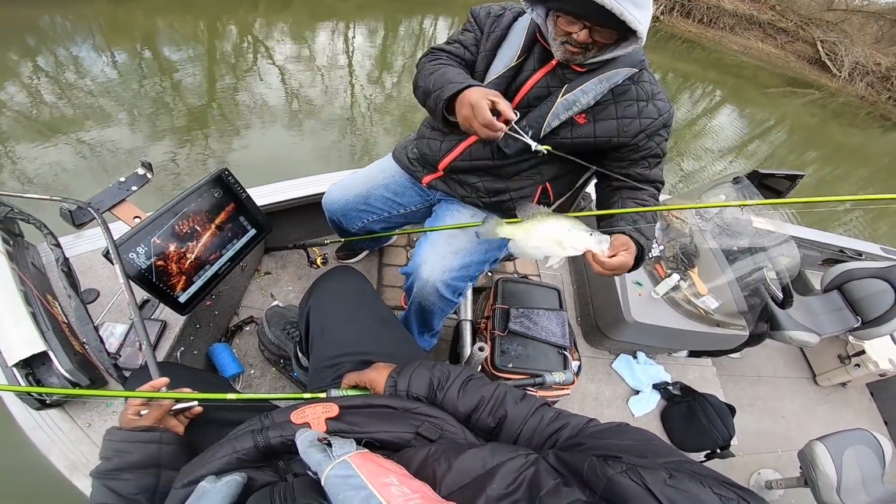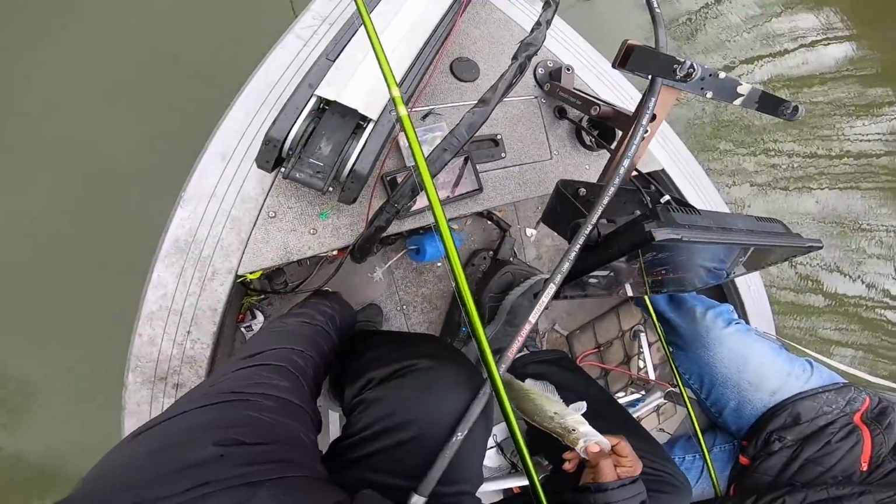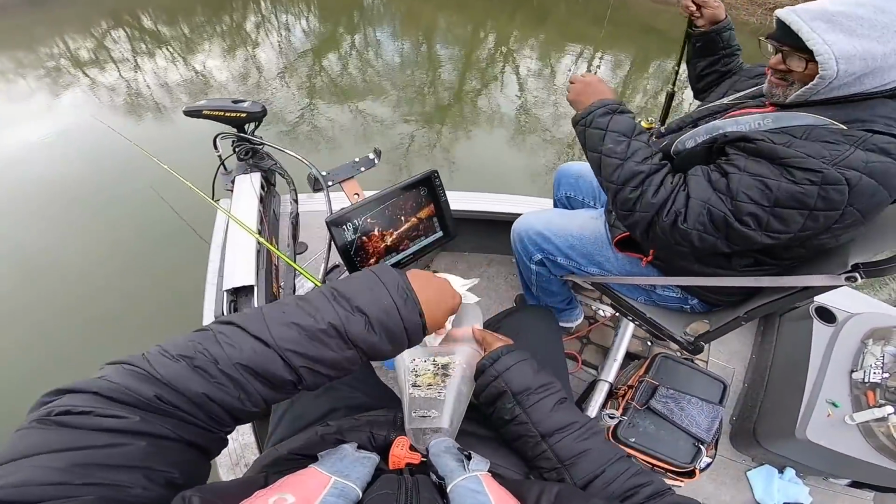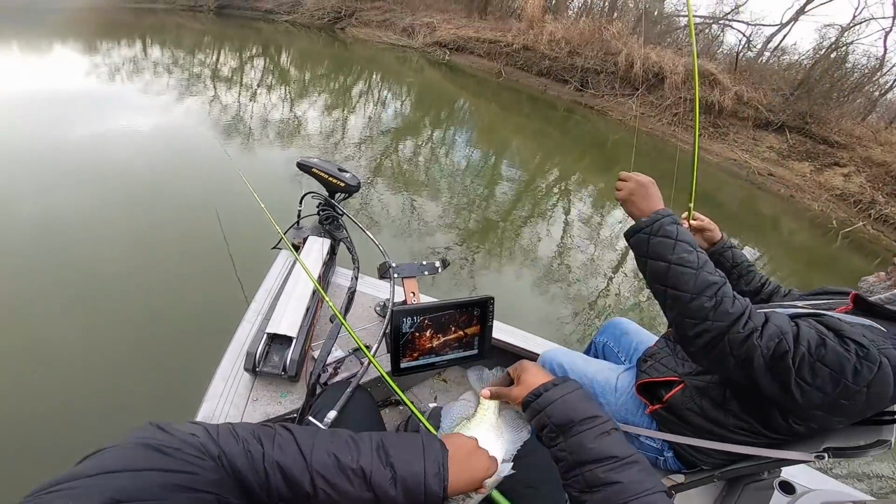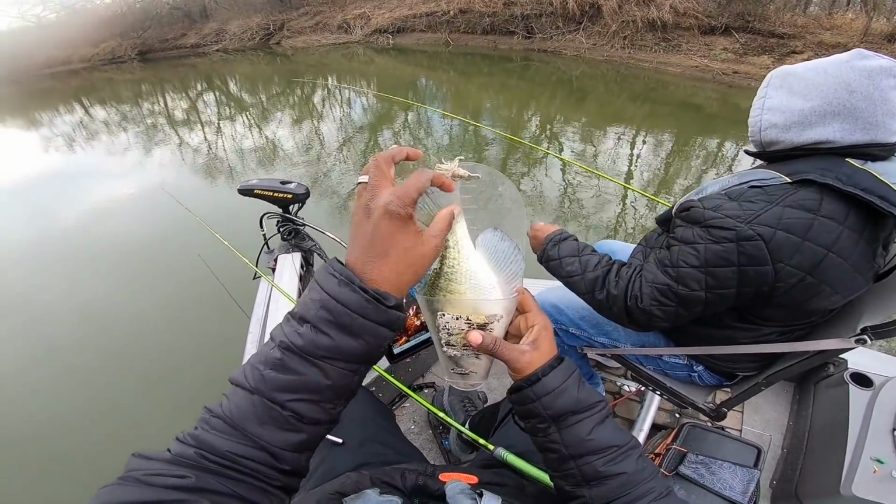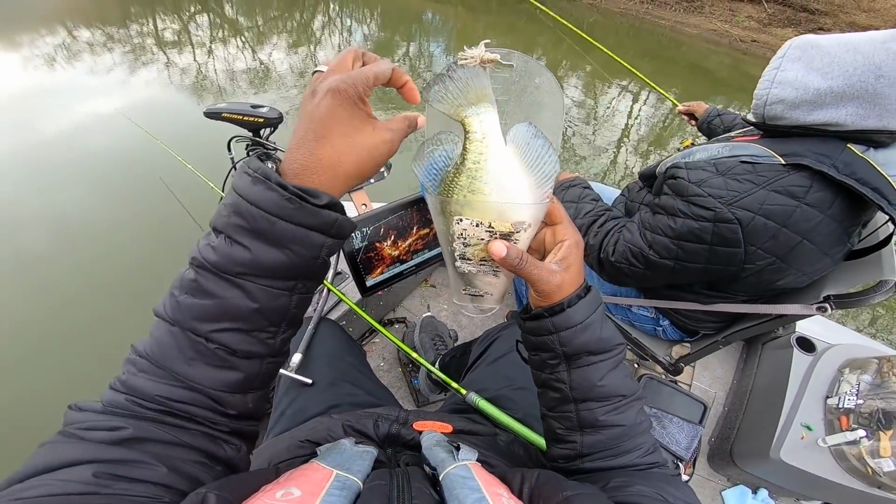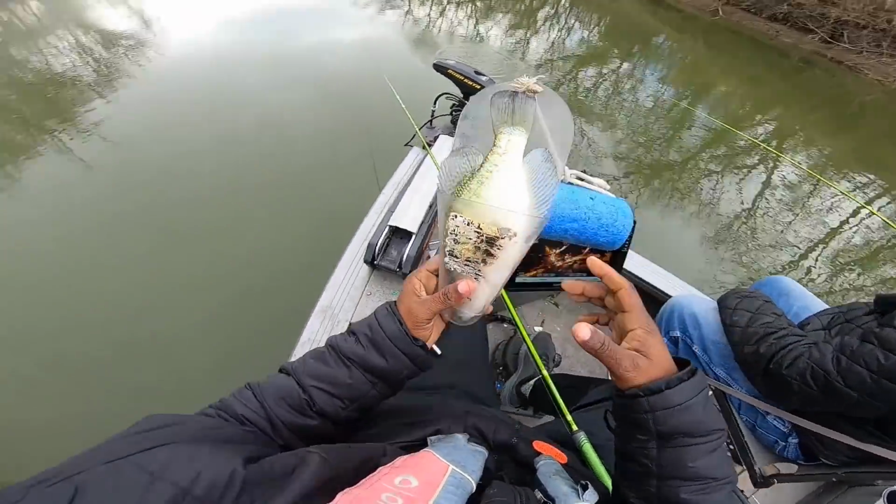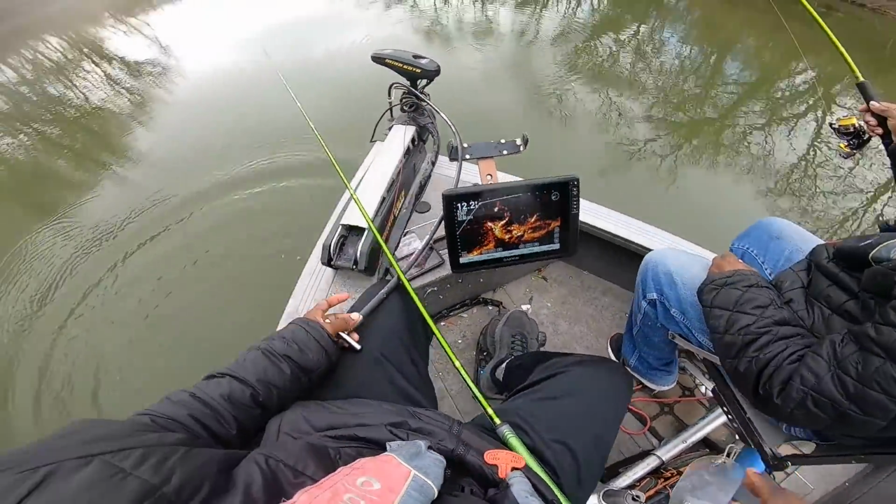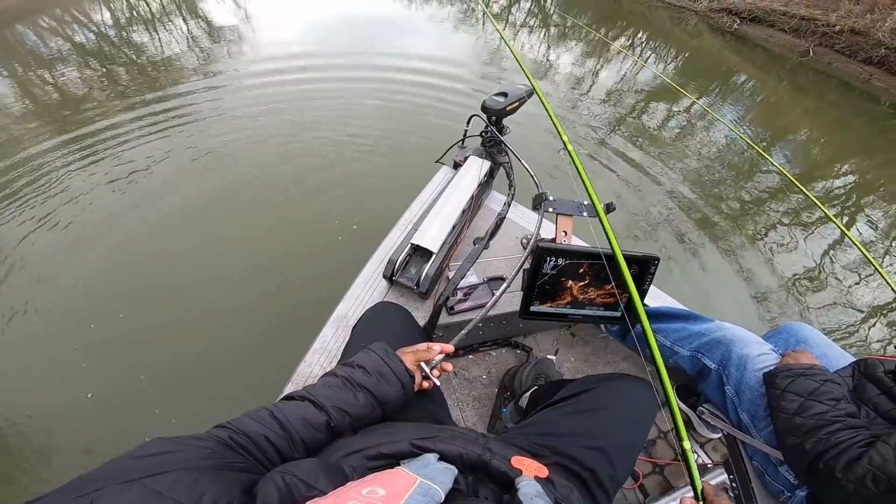Look, that's a little 10-inch crappie here. We're gonna make sure the people understand. That's a 10-inch fish, man, but we're gonna put the scale on him so y'all can see. My 10-inch line is down here, y'all. My 11-inch line is here. This is an 11.5-inch crappie right here. So definitely some eater-sized fish. There's no trophies being caught just yet, but definitely a few eater-sized fish.